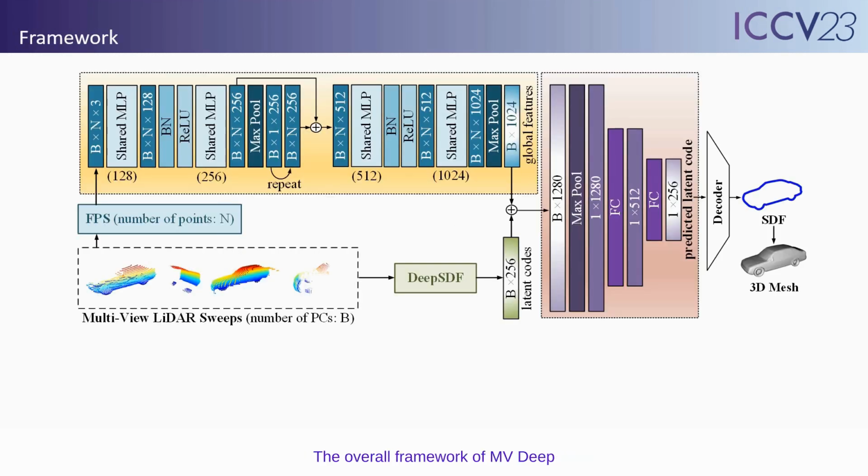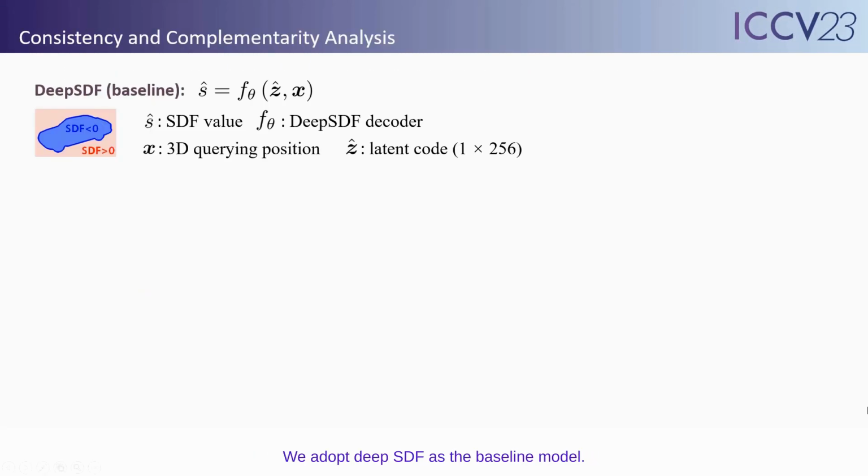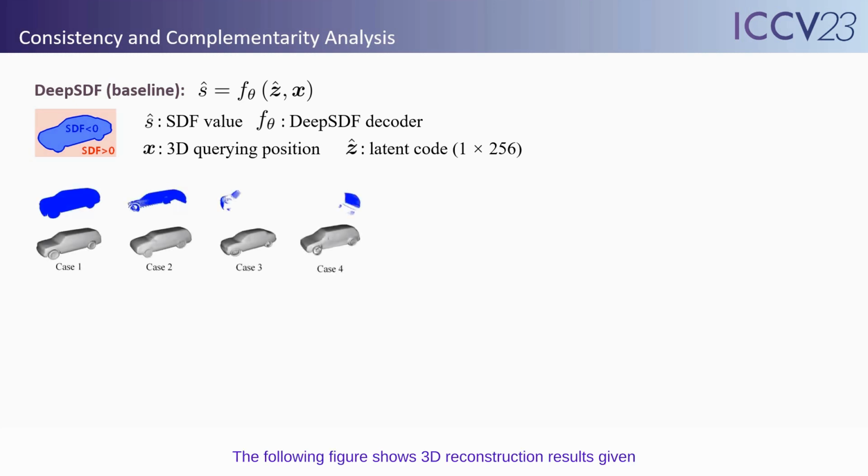The overall framework of MV-DeepSDF is shown in this figure. There are three main steps, namely, preprocessing, optimal latent code prediction, and 3D mesh extraction. We adopt DeepSDF as the baseline model. In DeepSDF, the 3D shape is represented by a one-dimensional latent code. Given a 3D querying position, the DeepSDF decoder can predict the corresponding SDF value. The following figure shows 3D reconstruction results given by DeepSDF under different given point clouds.